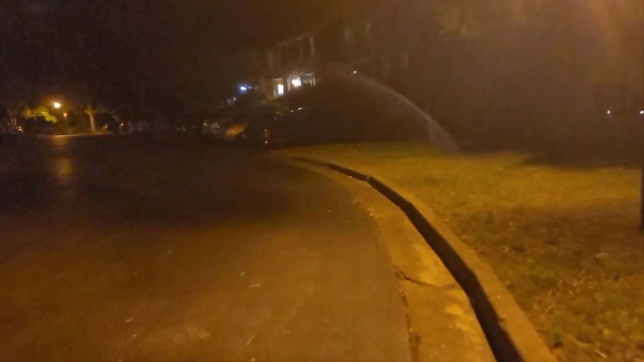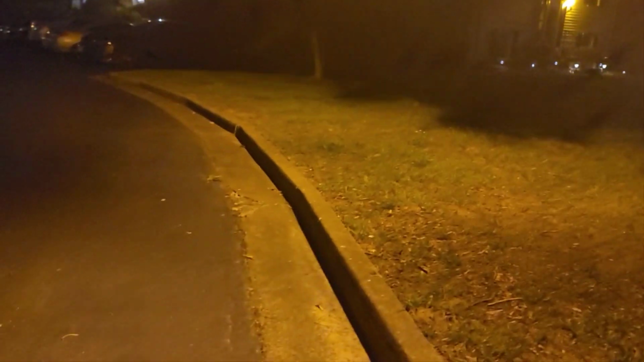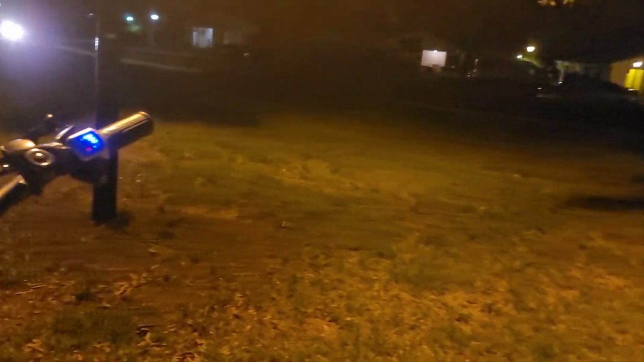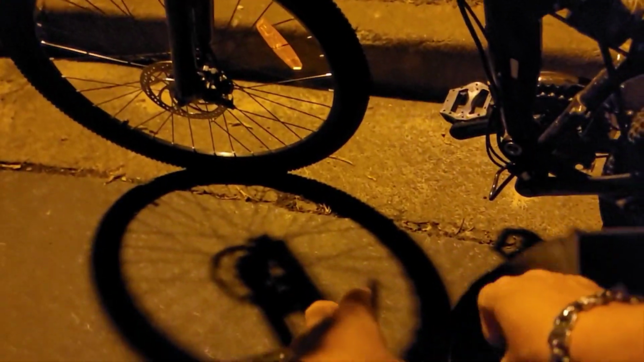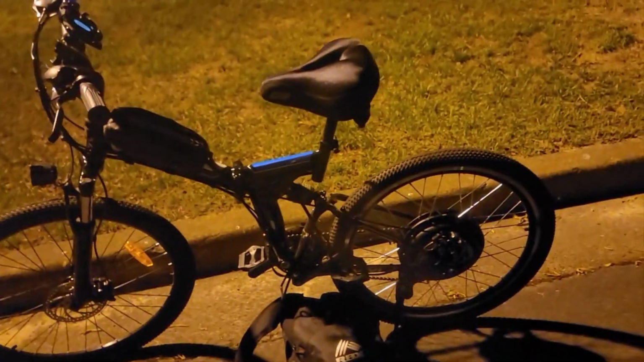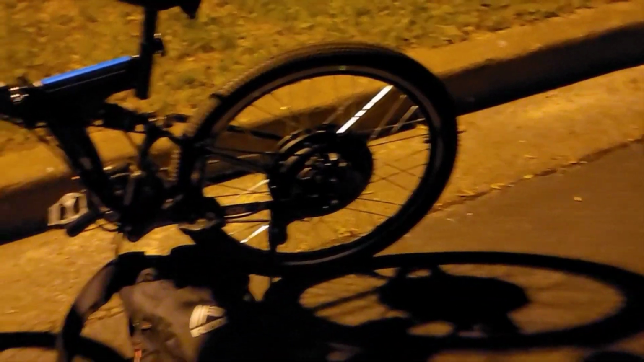Now I got a battery in a book bag right now because the owner is gonna put a rack on the back. He's got one of those seat racks. But there you see that 1,000-watt motor.